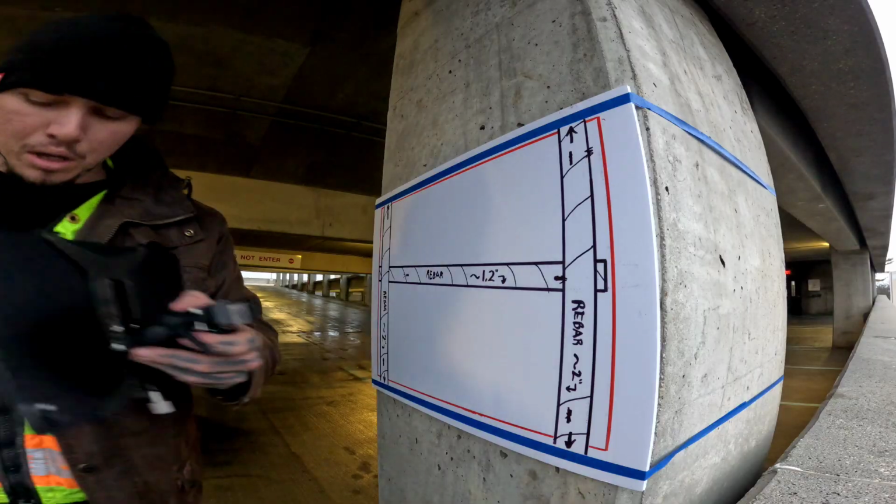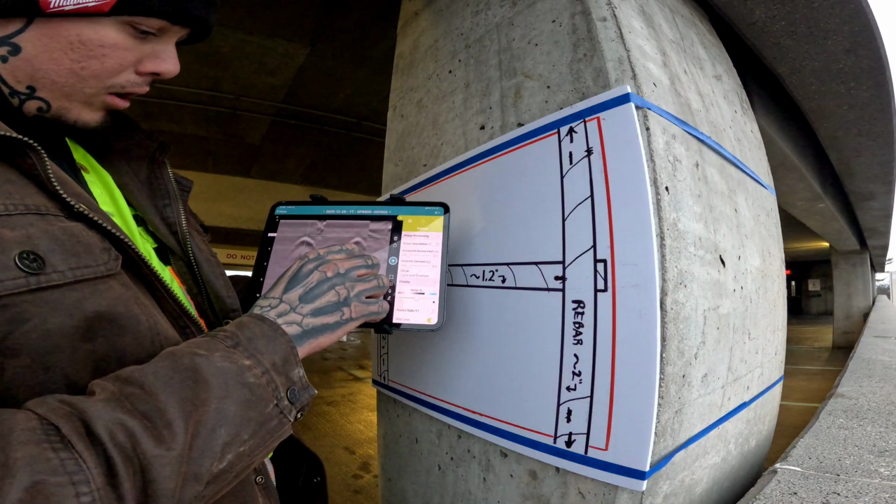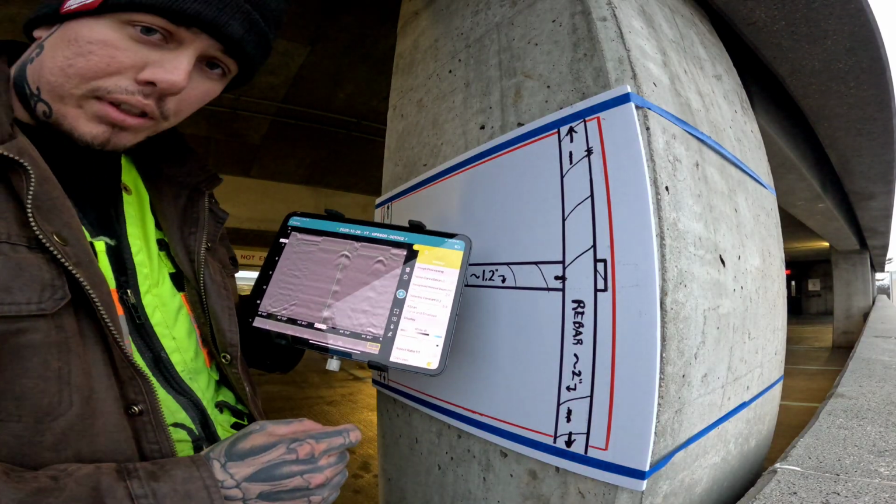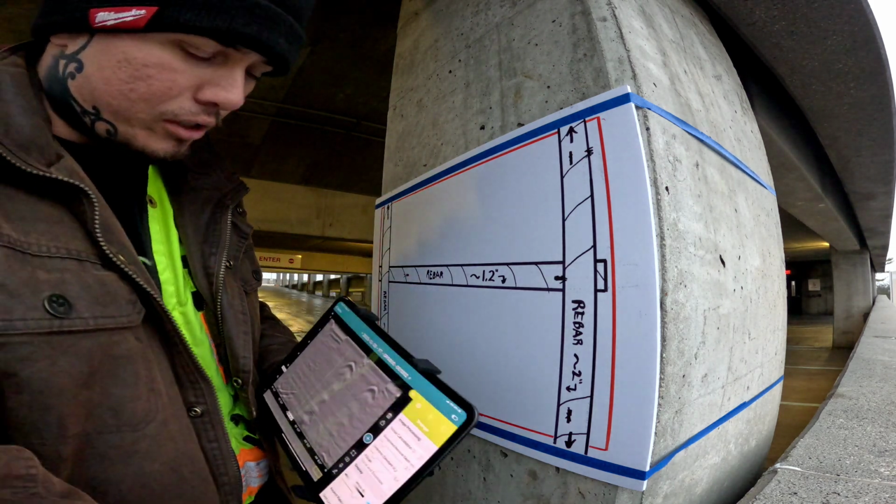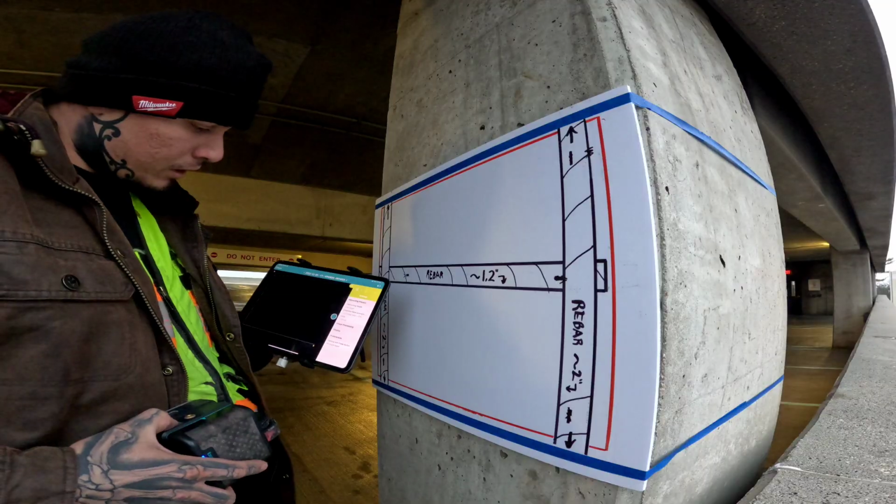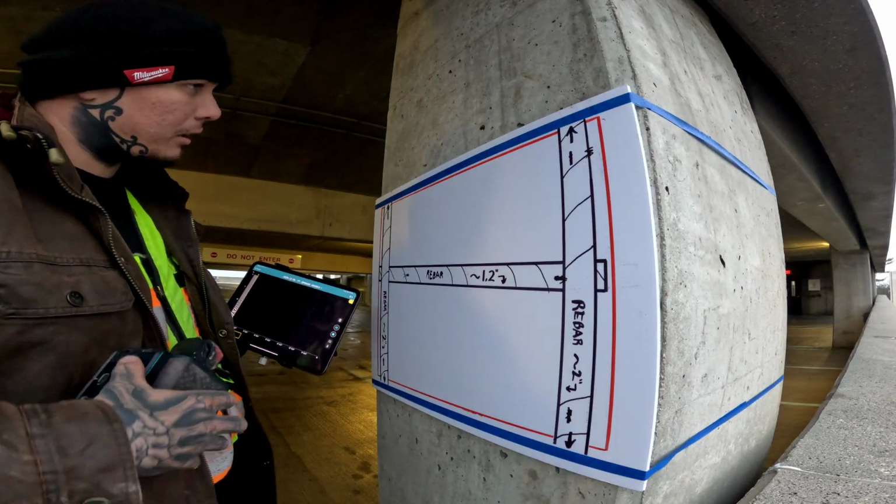Because in this case, maybe our second layer of rebar is just simply too deep to find. Luckily in this case, we got one here, and I'll actually show you now. There's one somewhere in the center.